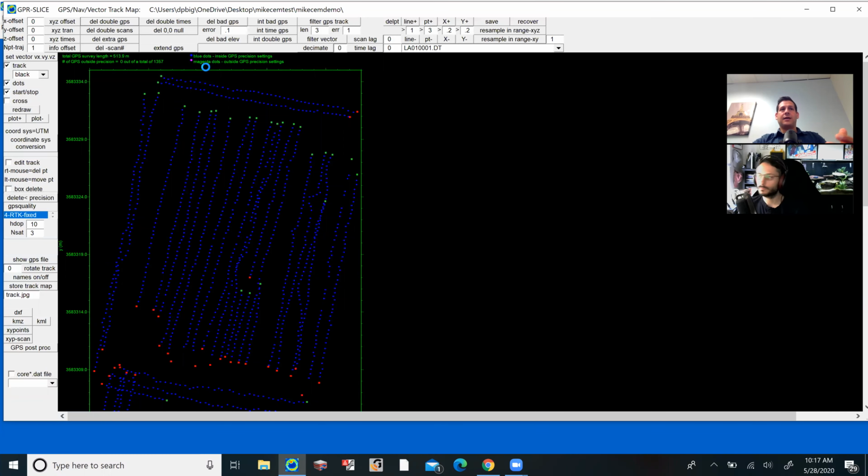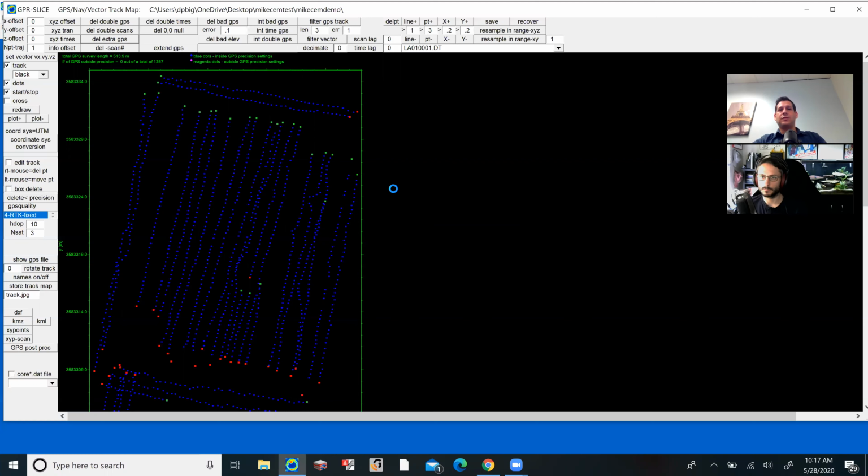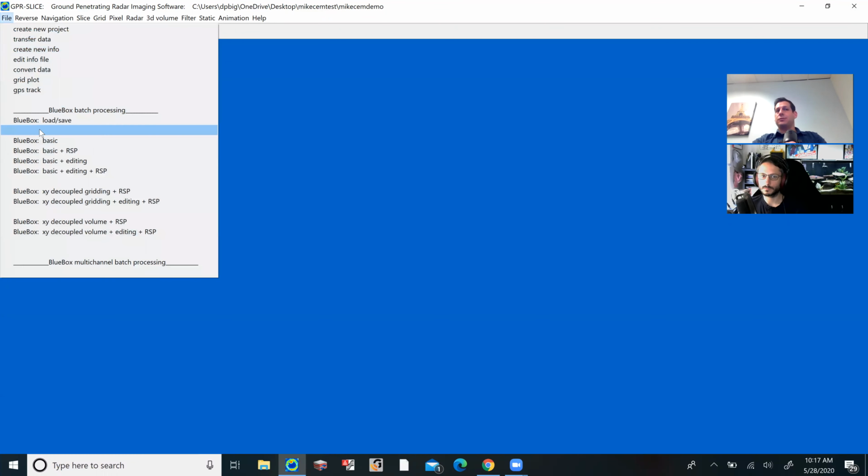So we're fine. That means that they're about 1 centimeter accuracy. But we can go ahead and just delete double GPS. There were none. We can delete double scans. There were none. And then any extra GPS. And there were none. So we had a good, clean GPS data set here. That's it. Now we're ready to start processing our information.